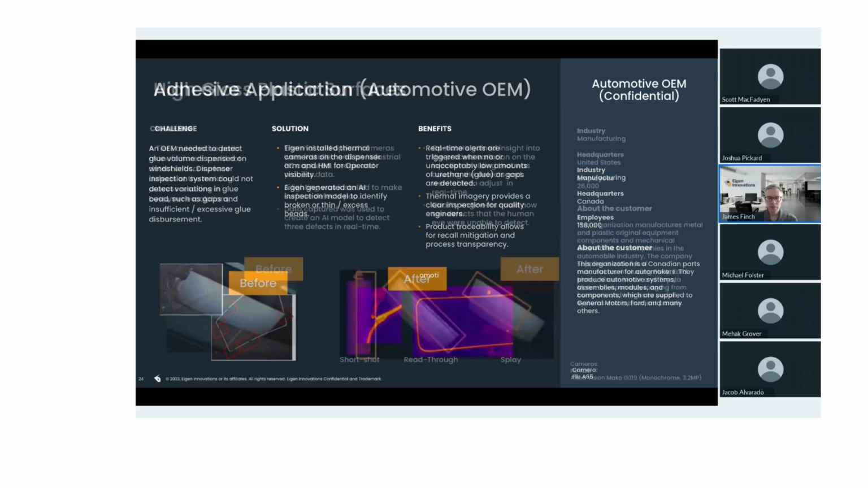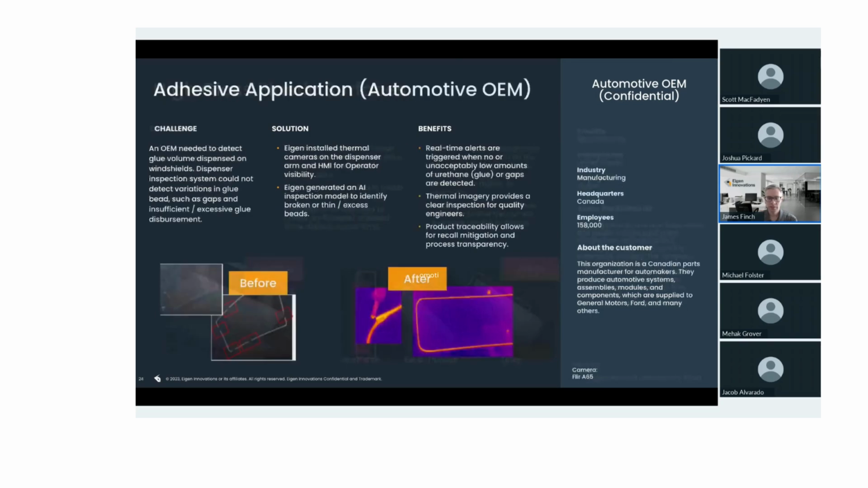The last one that we've got for today is an adhesives example. So we've done a lot of work with thermal imaging in different adhesive applications. This one in particular is an automotive windshield. So looking at the consistency of that adhesive bead on the windshield, looking for things that may be variation in temperature, variation in profile, could even be relative position.